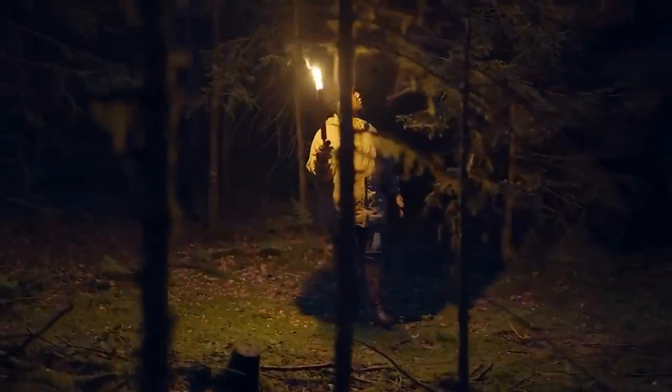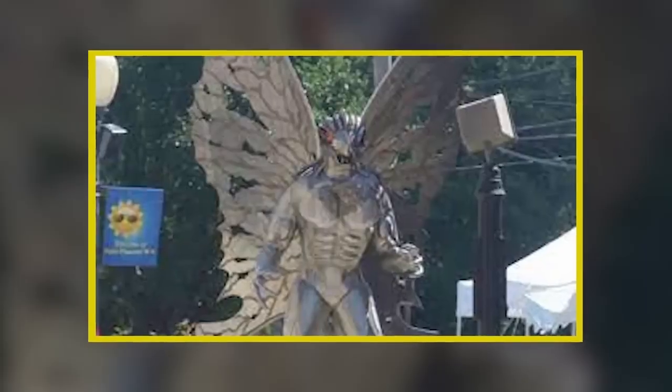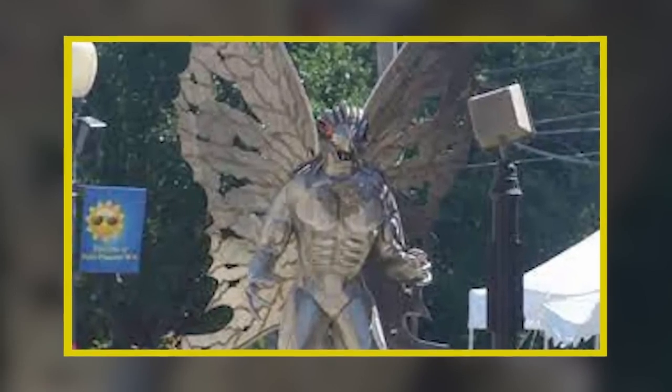Mothman Hunt. A group of explorers in America decided to attract and capture the infamous Mothman, a strange and eerie creature that is believed to exist.